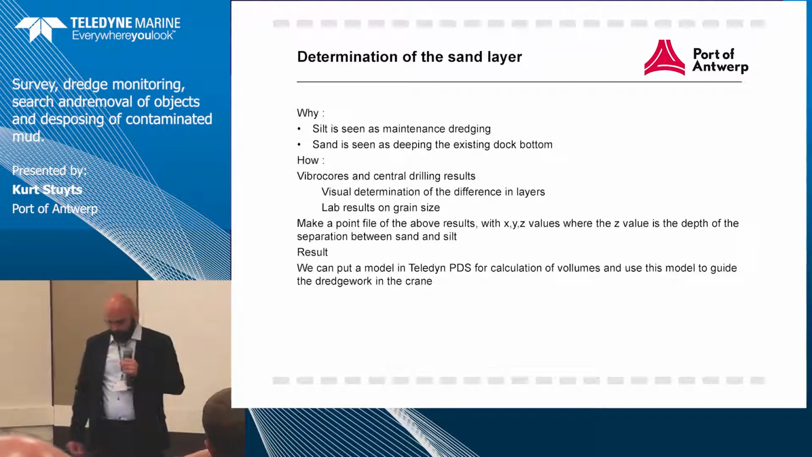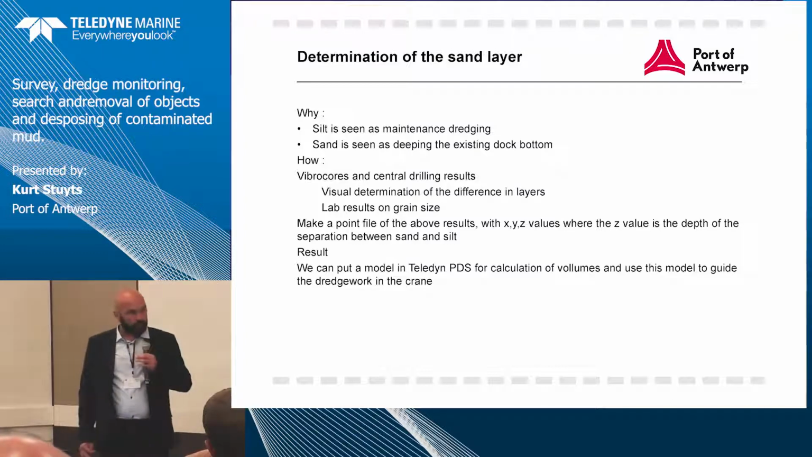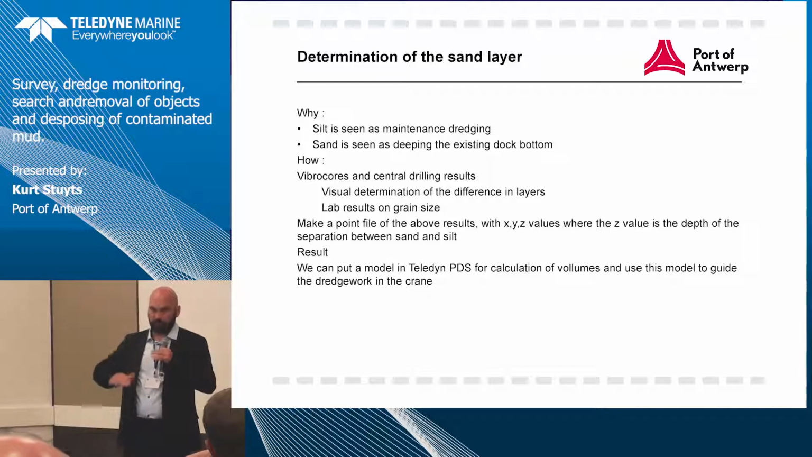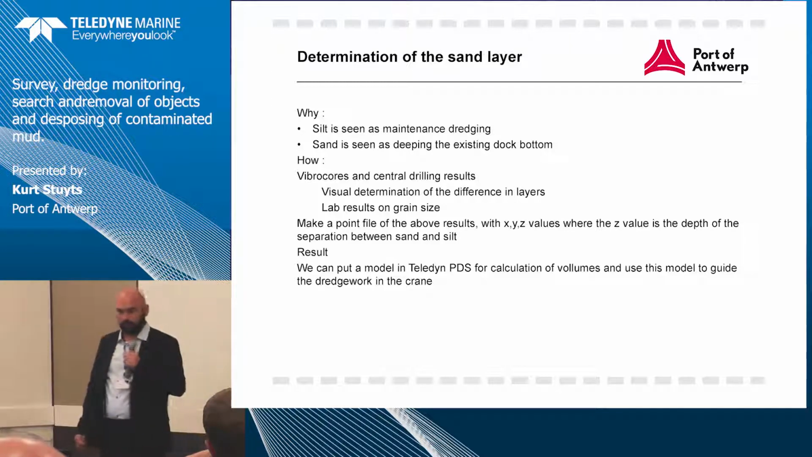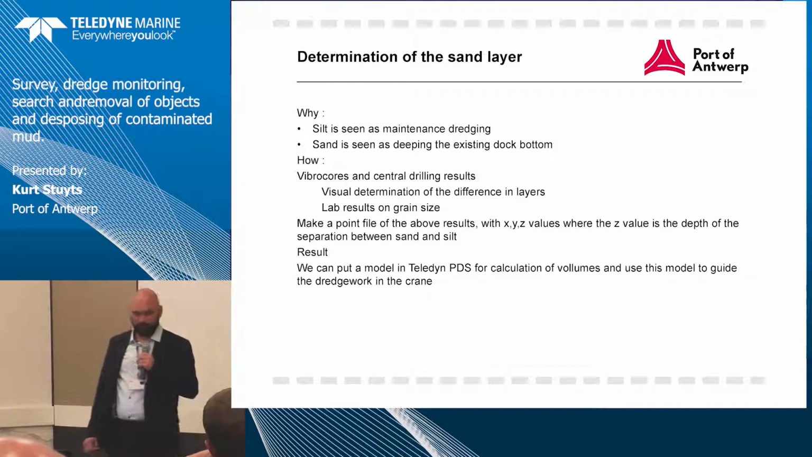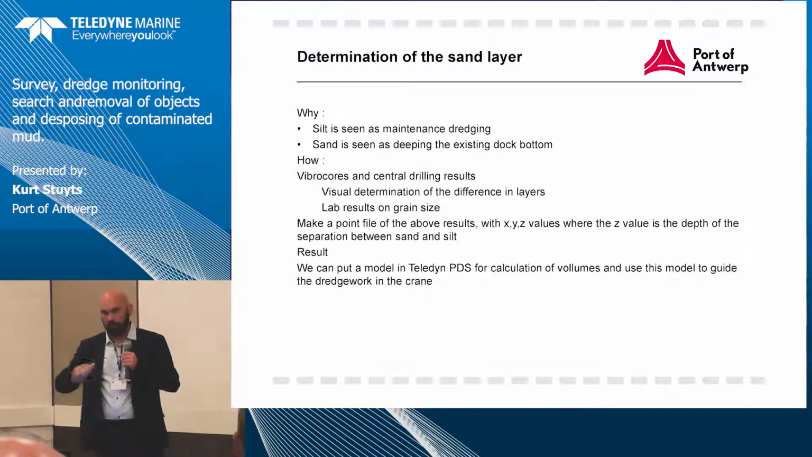So, to dredge the layer of silt above the sand, because probably you will think, okay, we take a point and it's one flat surface of sand. But in this area we had, in the past, some areas that were deepened a lot more, and they filled up again with silt.